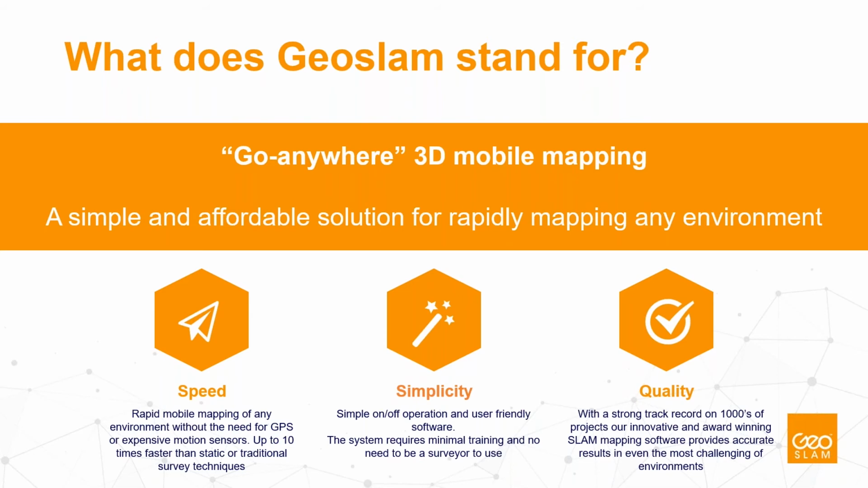Second, simplicity. We put a big value on ease of use, so that any operator, not necessarily an expert or a surveyor at all, can use that technology outside. He just needs to switch it on, hold a fixed position, initialize, and then go on in whatever environment he needs to survey, in the range of 30 up to 100 meters, and then close the loop at the same point where he started.